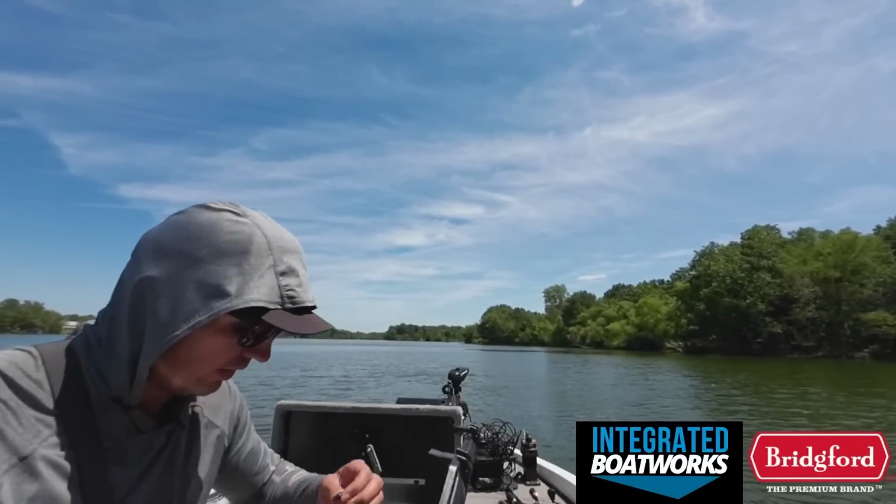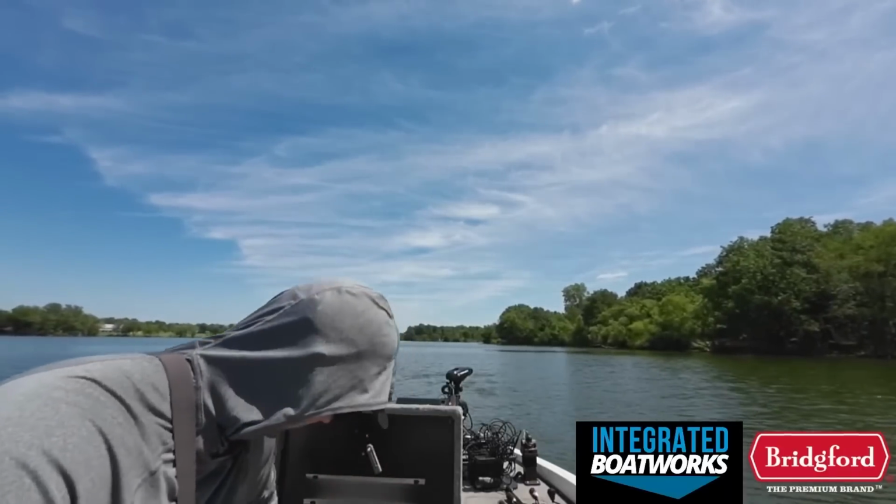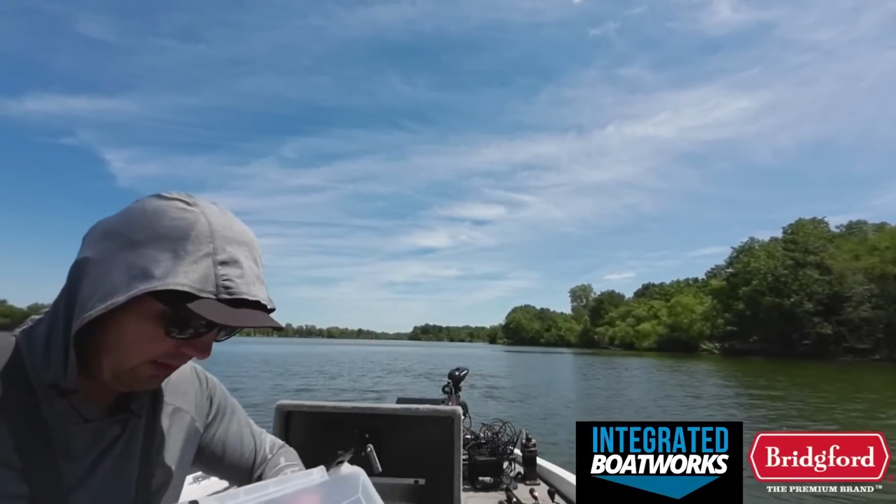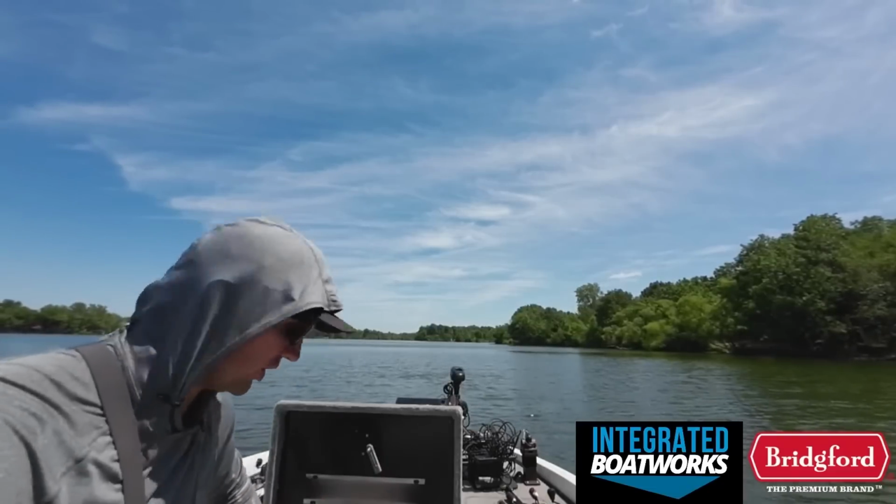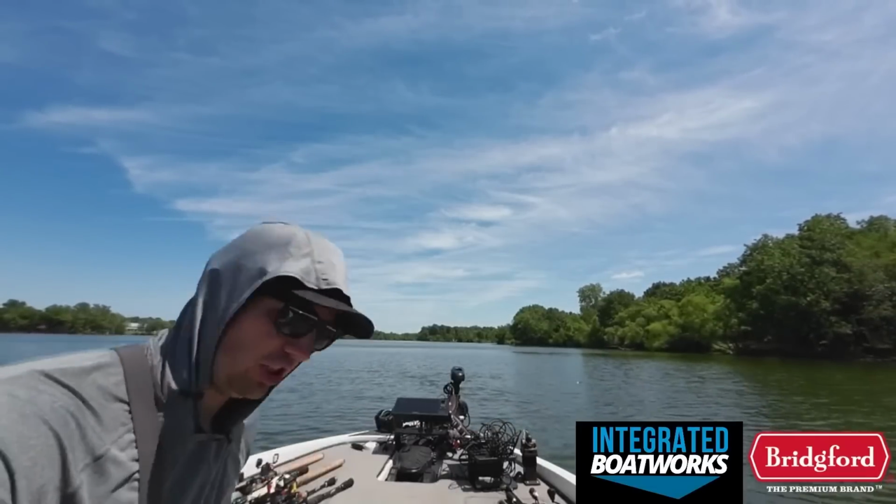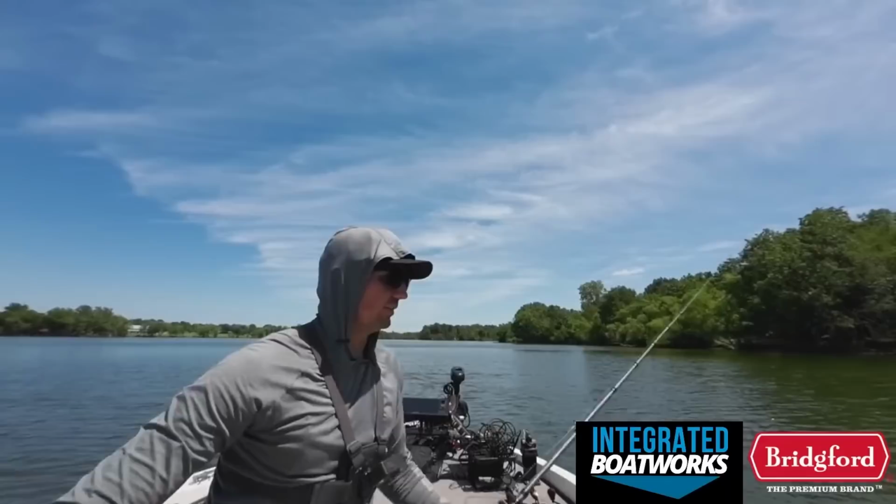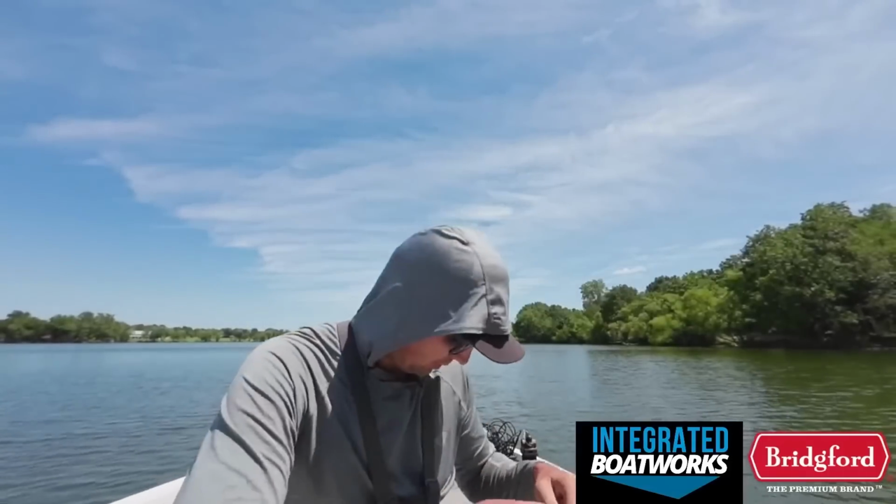You need to be moving. You're not efficient enough fishing offshore like you are up shallow, where you can make so many casts, to spend 10 minutes fishing each brush pile. It's not gonna work. So anyways, I will show you what I'm rigging up here.